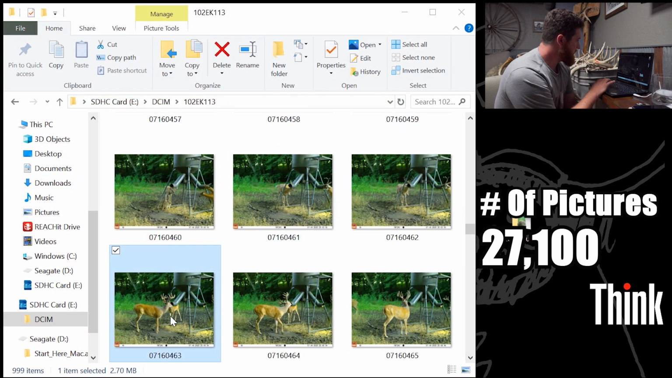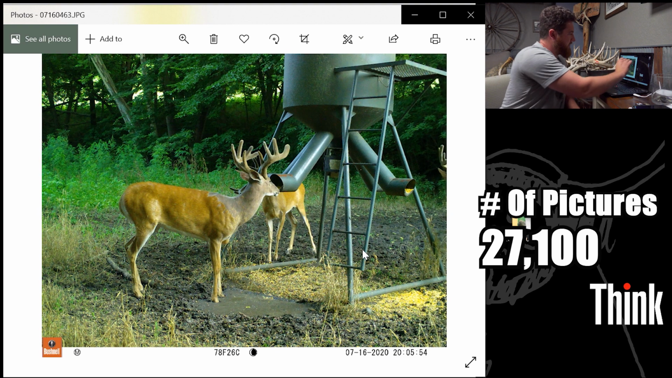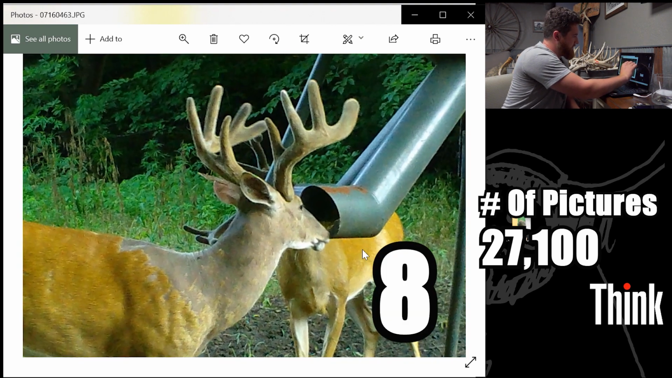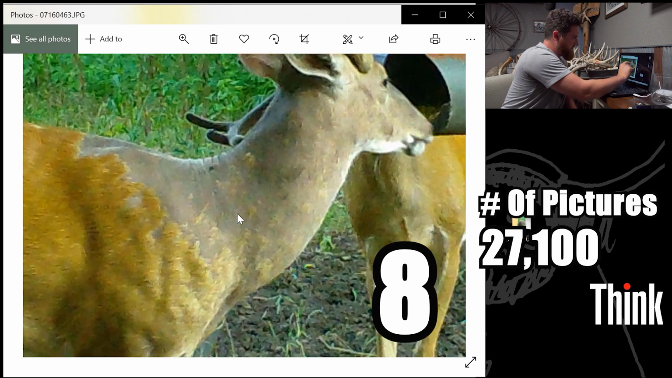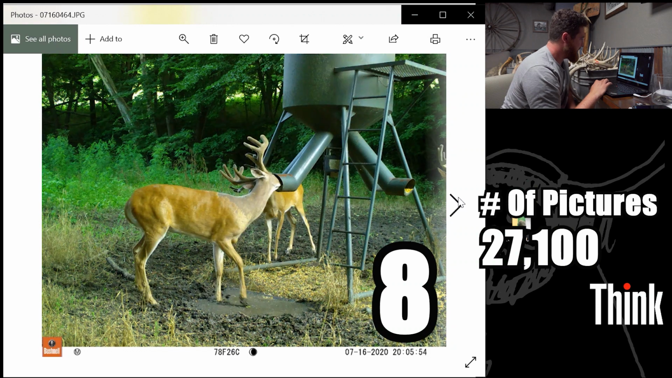Here's that other buck, the third buck on this feeder that I want named. That's kind of weird. Maybe you could think of something like this. He's shedding his coat. That's actually weird. That's like no fur. That's a little odd, actually. I don't know if I should be concerned about that or not.